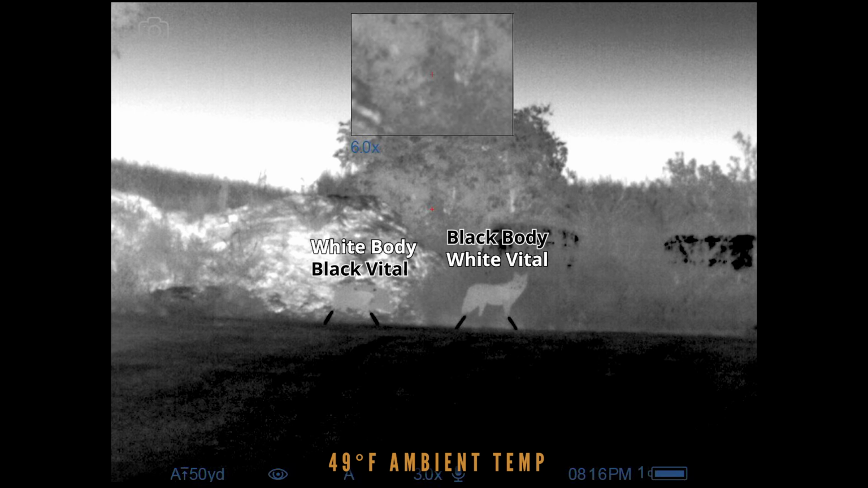Here we are at 8:16 p.m. and yeah, both targets look to be really similar in temperature. We're cooling down a lot more quickly this time of year, so this was a pretty cool evening, and it was really sucking the heat out of those targets. Still see the coyote pretty clearly against that cooler grass background. Hog, much more difficult to see at this point.